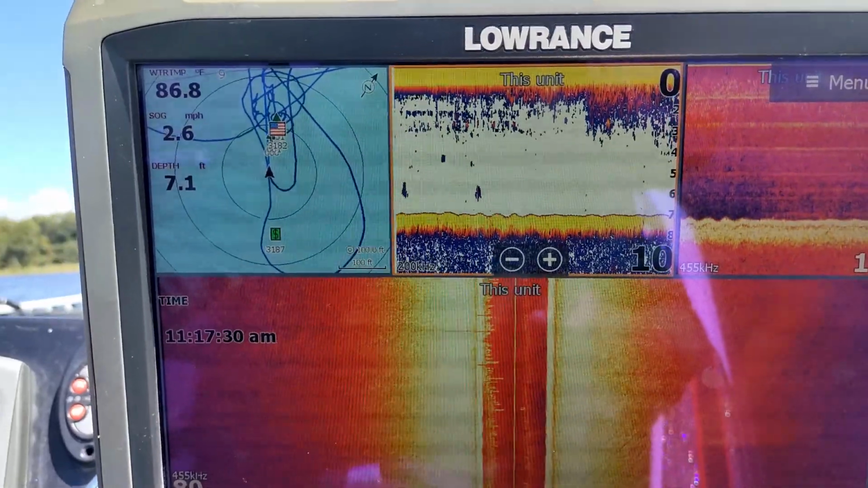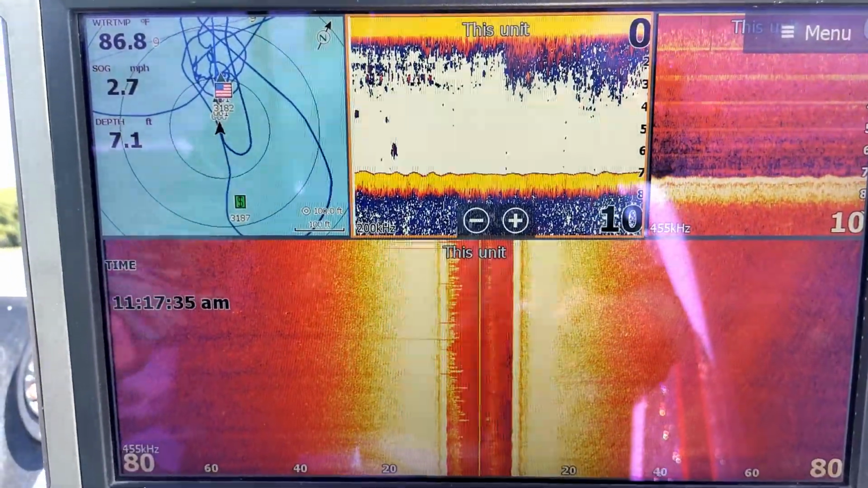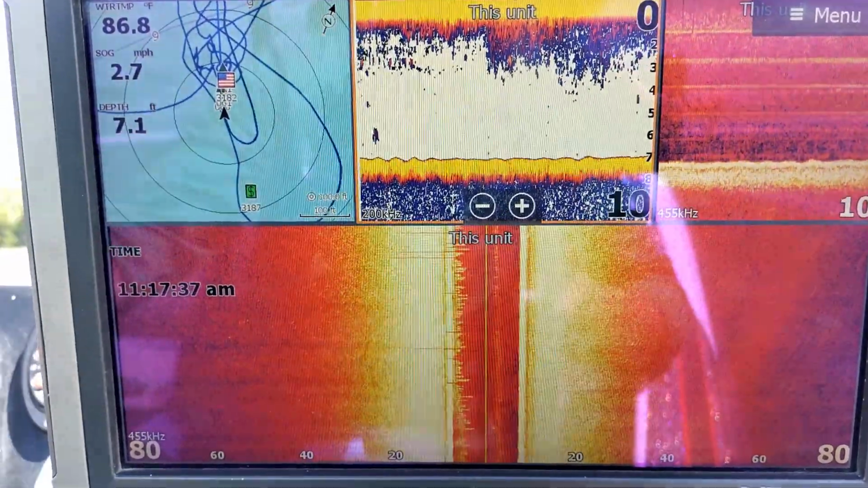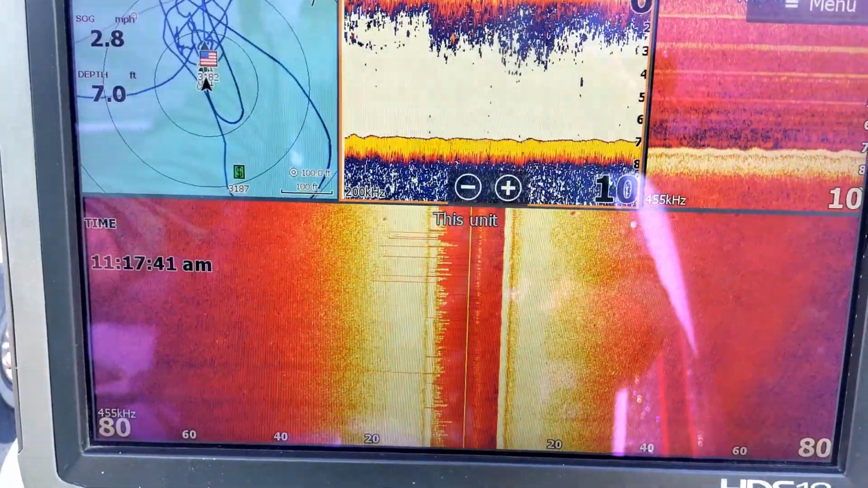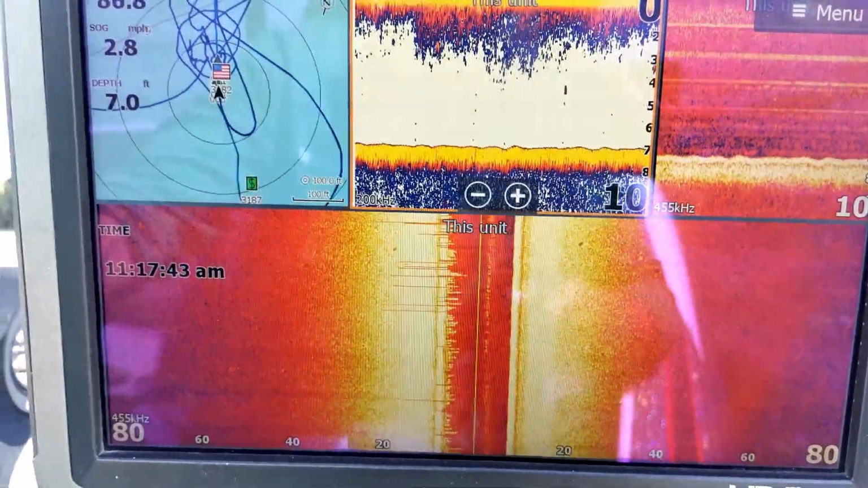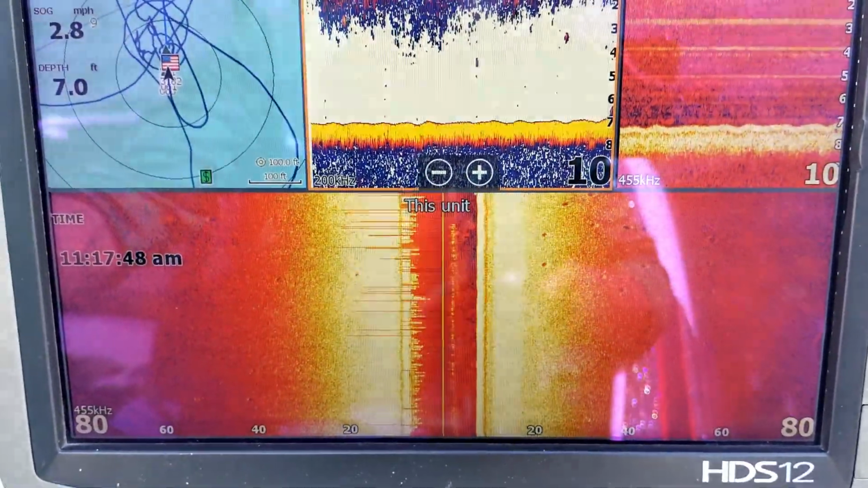It's not generally a great idea to graph over a shallow brush pile. This particular brush pile is in 7 feet of water. Because it will spook the fish, but 10 feet or more, guys, feel free to zip over them from every different direction. Generally speaking, it's not going to bother these fish whatsoever.